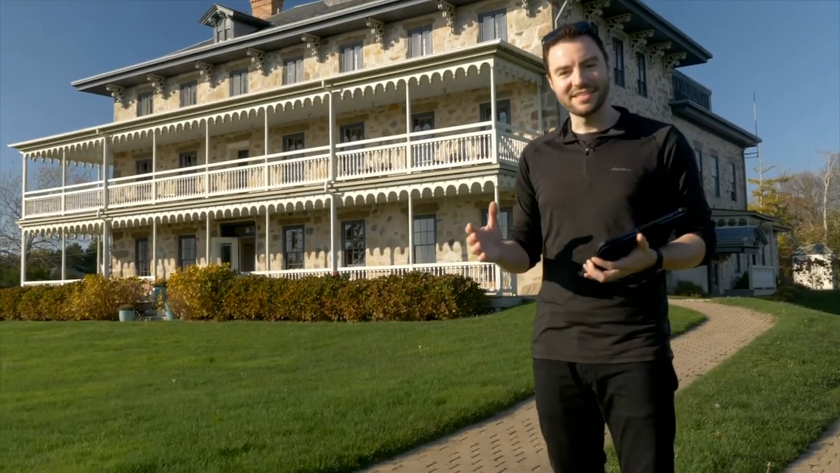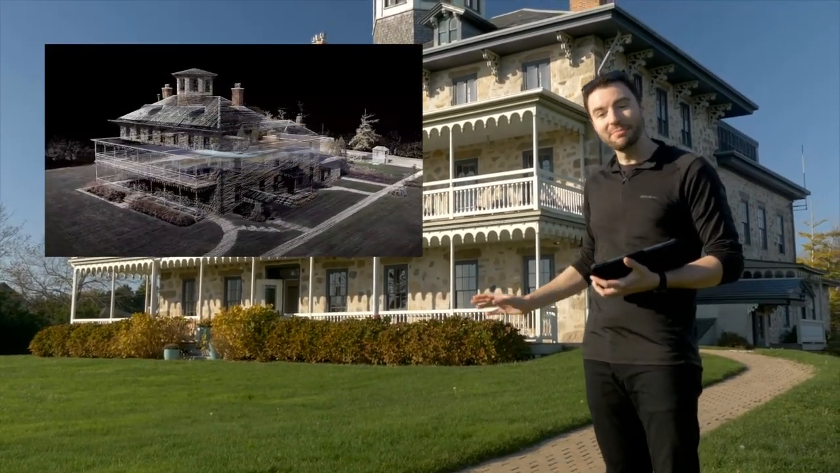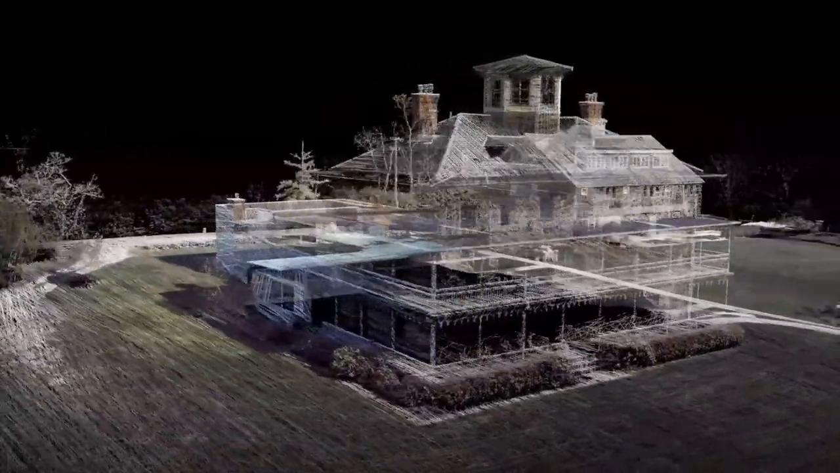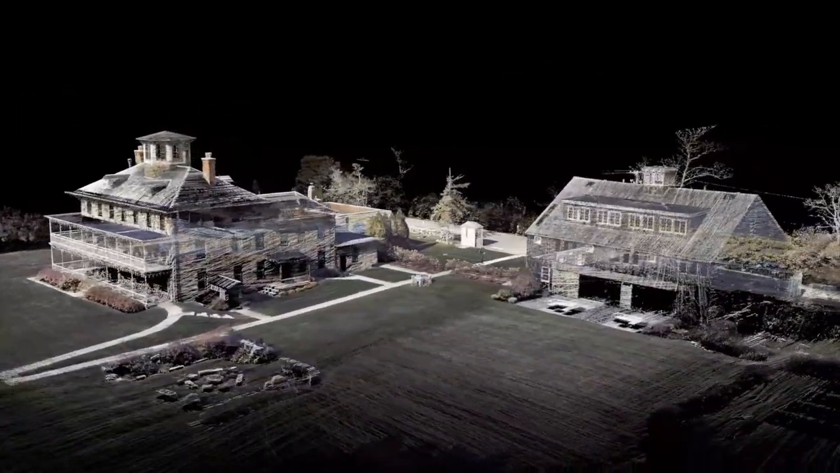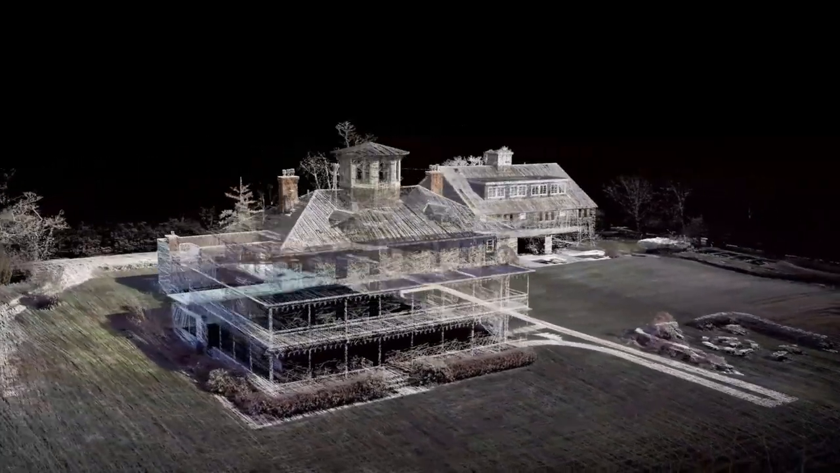All right, we're all done scanning. Now all of the data is stored on the BLK2FLY, and because the BLK2FLY has its own LTE connection, I can upload those scans directly to HXDR online and share this data with my colleagues, or I can bring the BLK2FLY back to the office and check this data out on my computer.